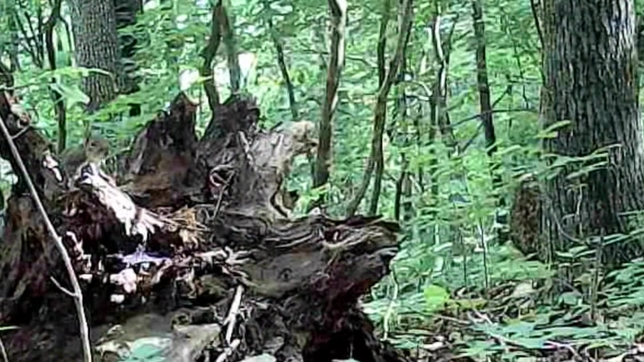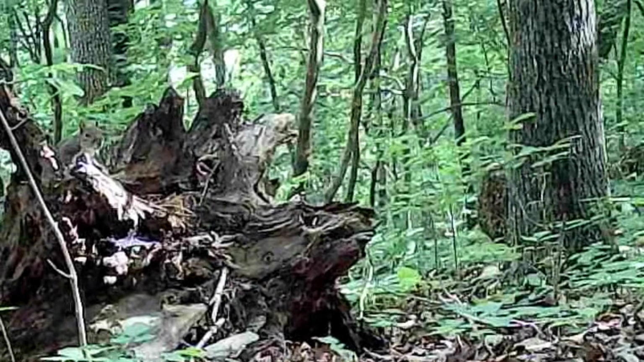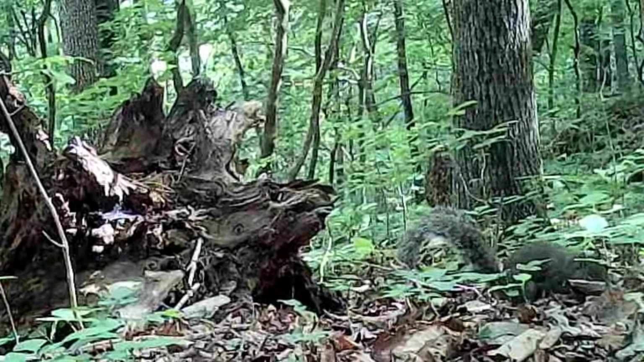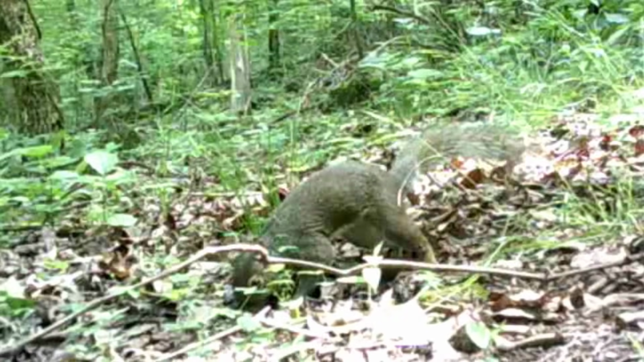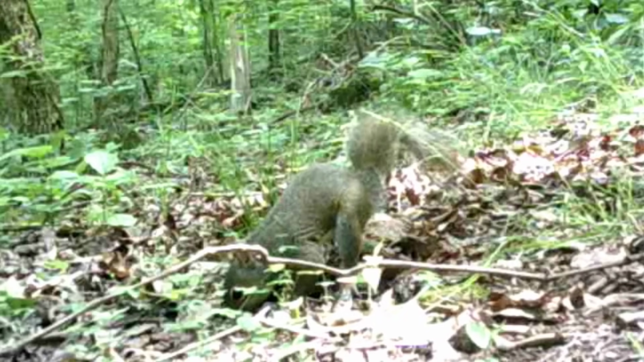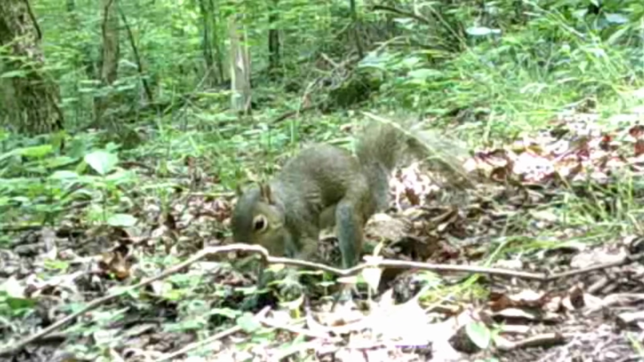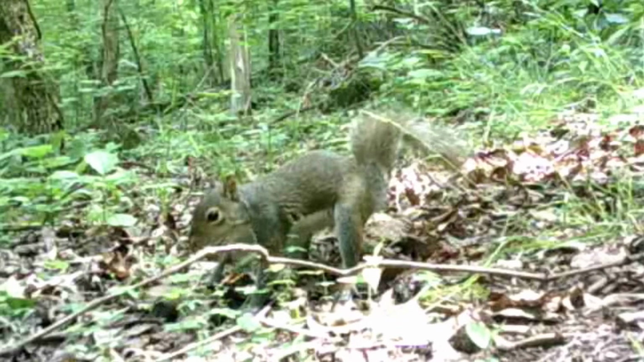But it's time for the squirrels. They always on the move. Always scrounging though. And burying stuff.